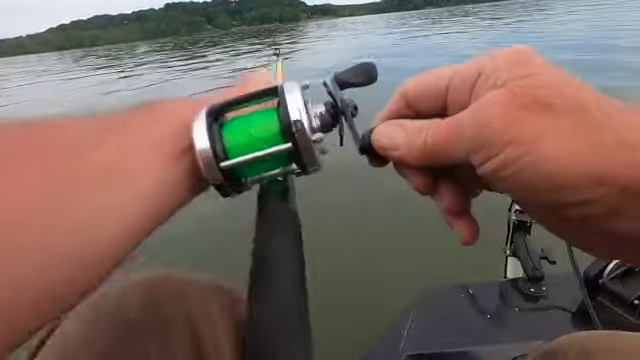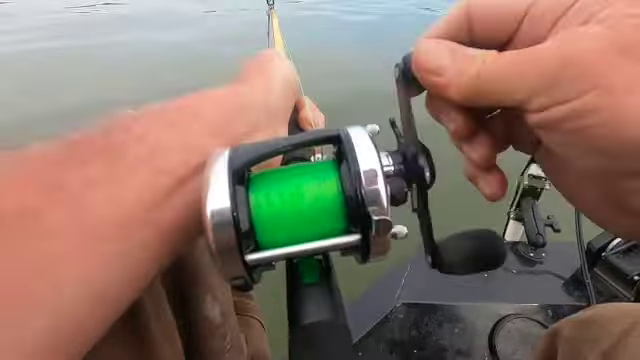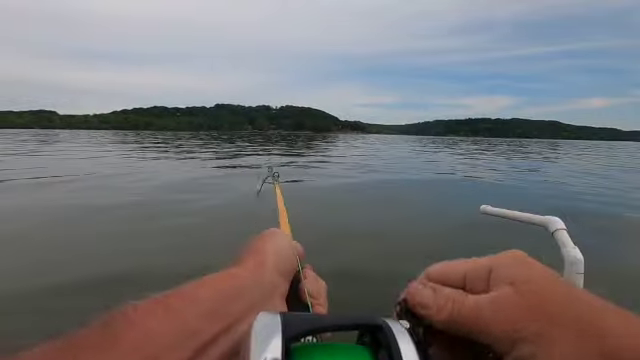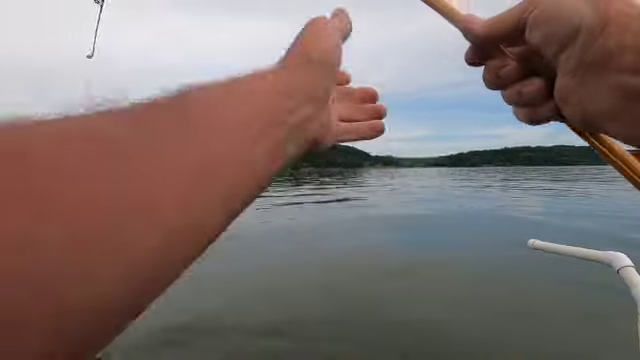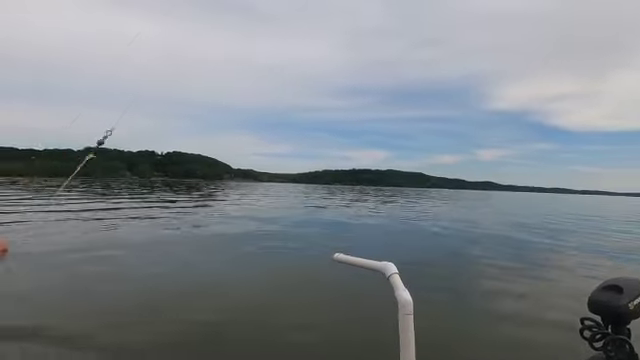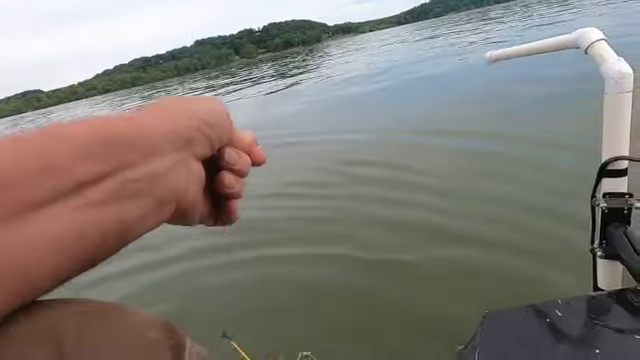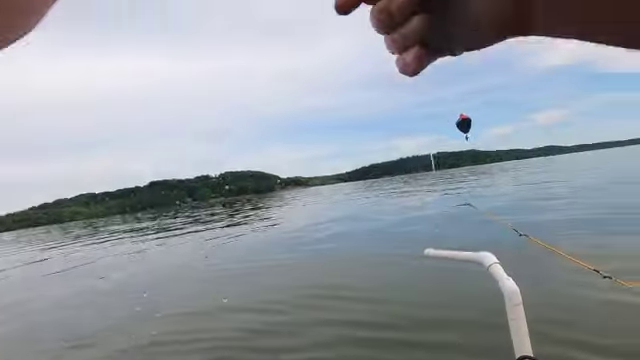Feels good. He's not huge, but he's better than what we've been catching. Let's see what we got here. Maybe he won't break this 50-pound leader. Put that over there and get him up here.